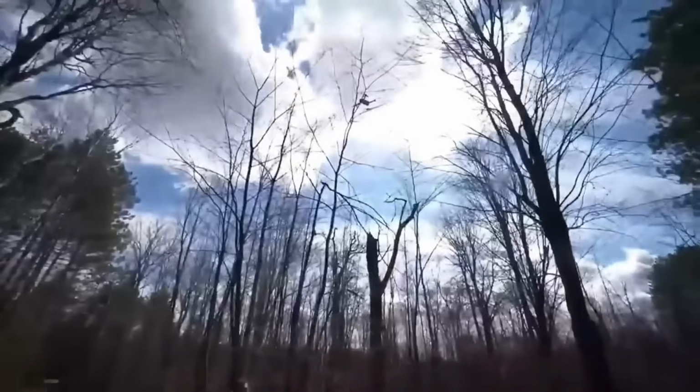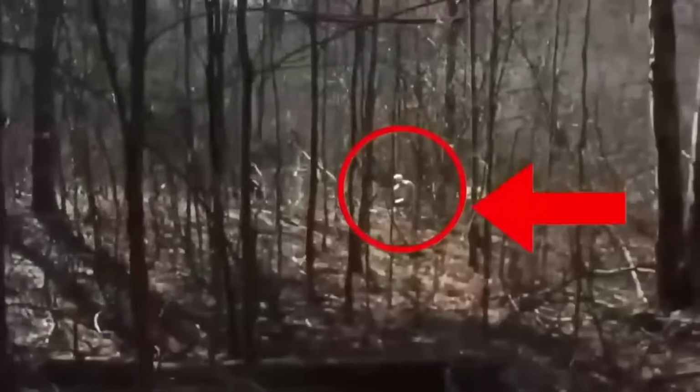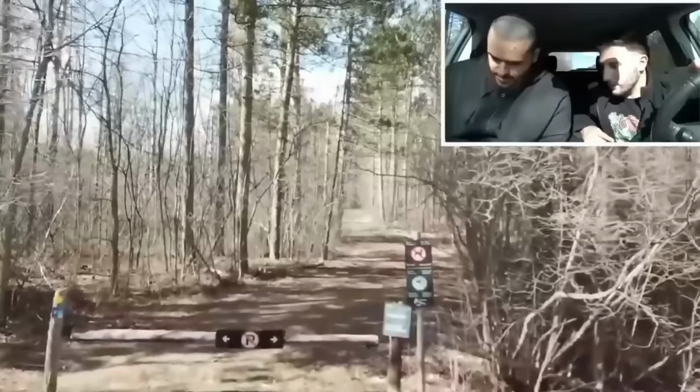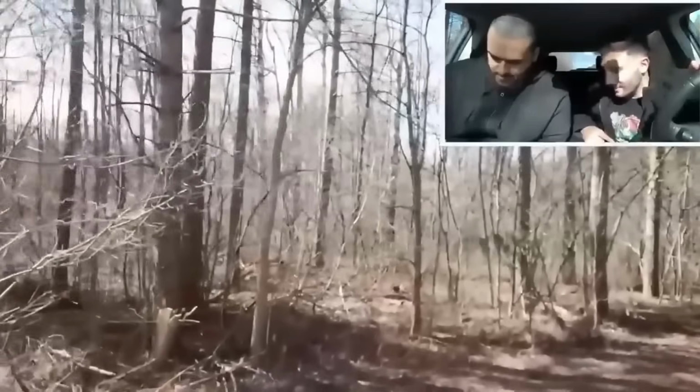Just picture yourself exploring the woods with your drone camera, enjoying the scenery, when suddenly you spot something strange out of the corner of your eye. This is exactly what happened to a YouTuber and their friend while filming nature's calm beauty.